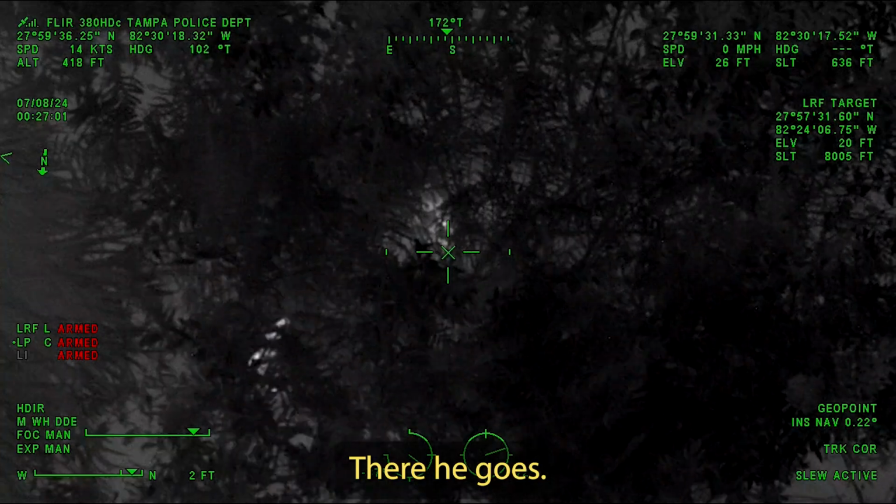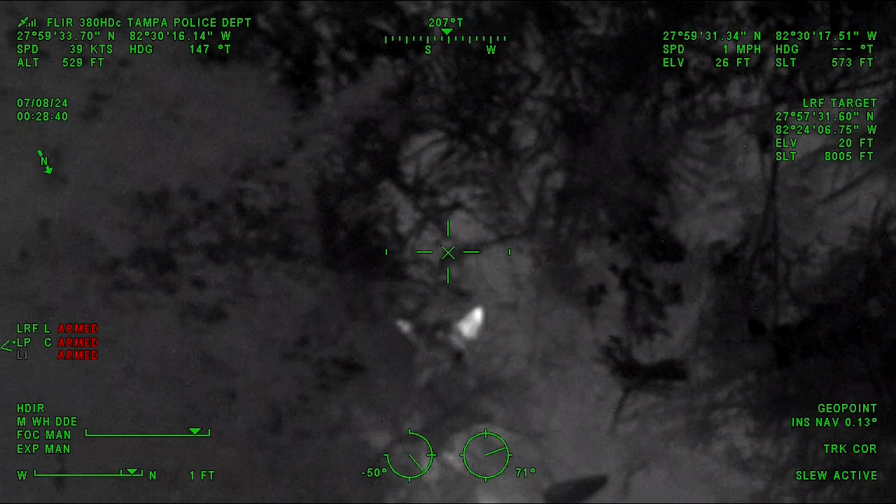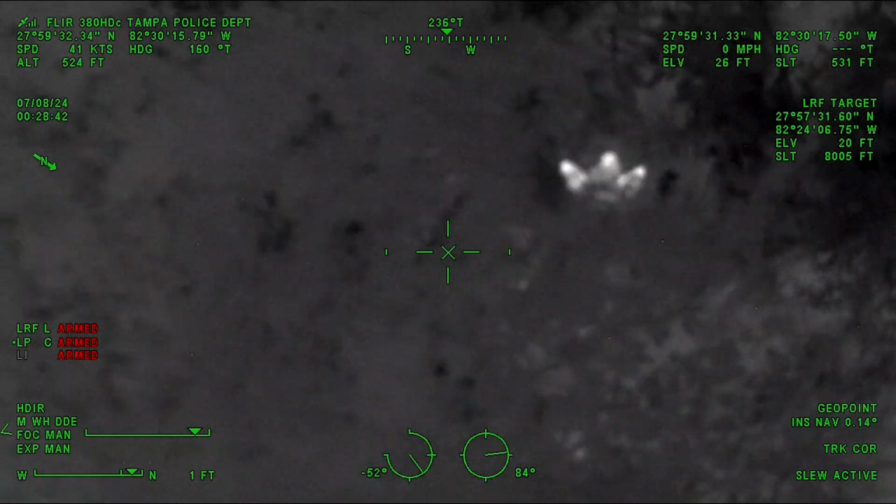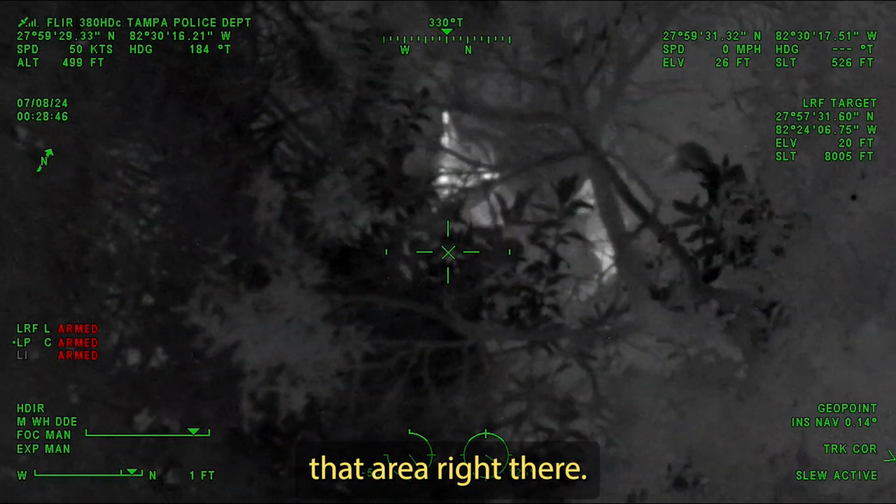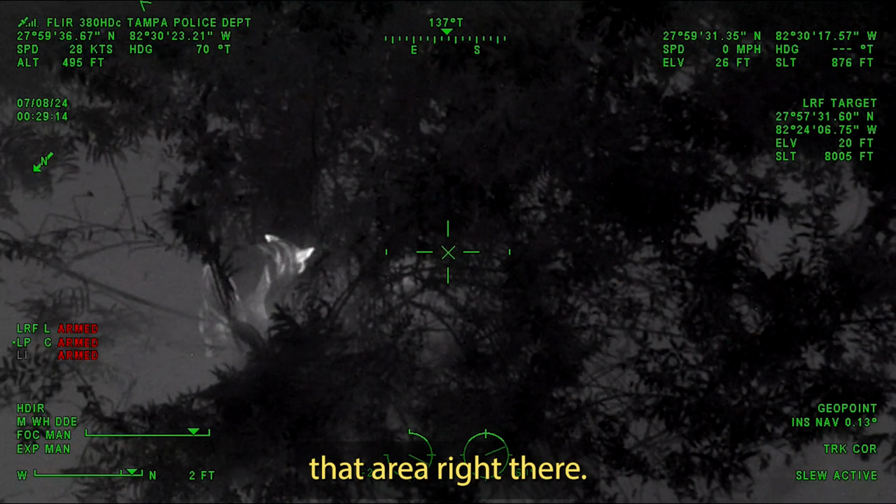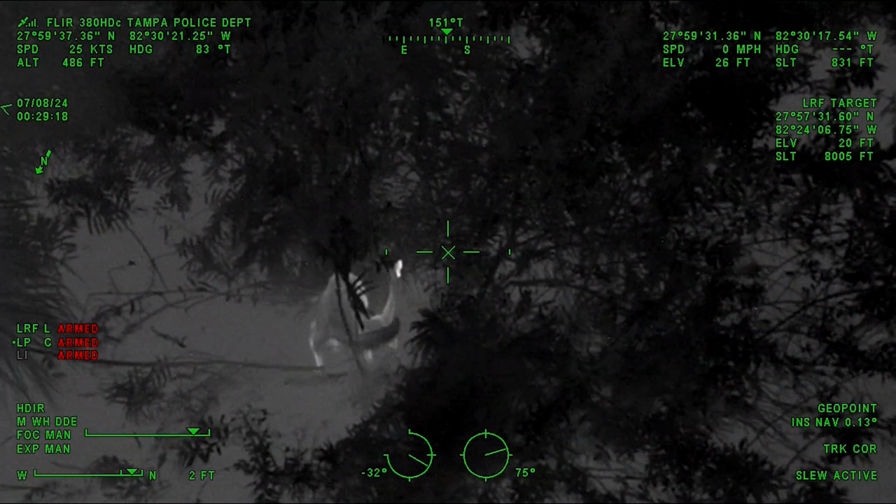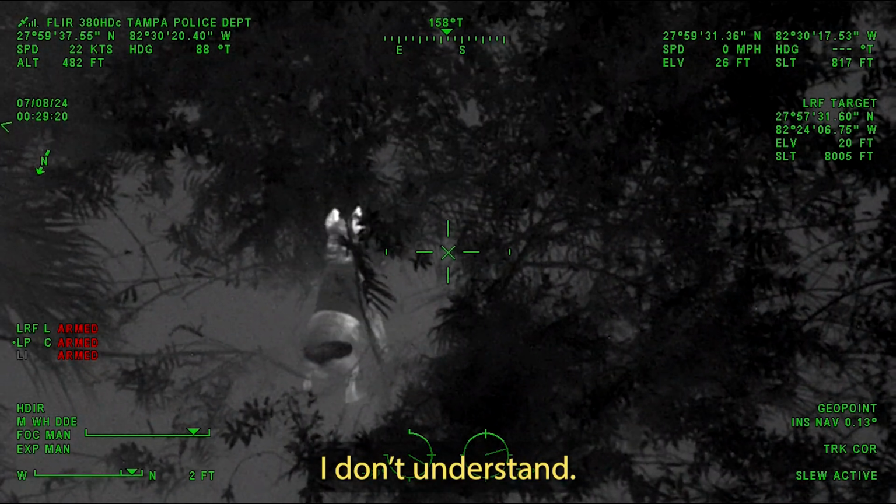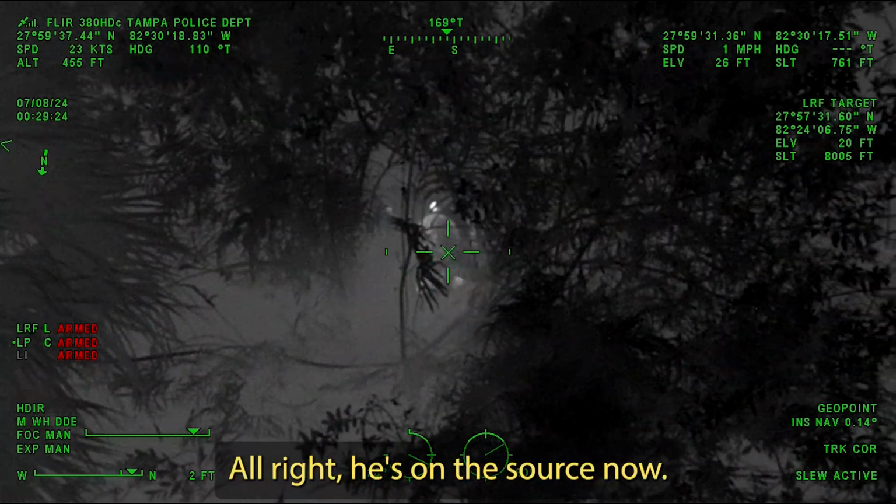There it goes. K-9 Sly was able to climb onto this clump of junk that the suspect was clinging onto, and you could see him pawing around, but he wasn't really getting a scent. Just let that dog work that area right there. Every once in a while, when the suspect came up for a breath, he would come to attention, and the guy would go right back under the water. It's on him. All right, he's on the source now.